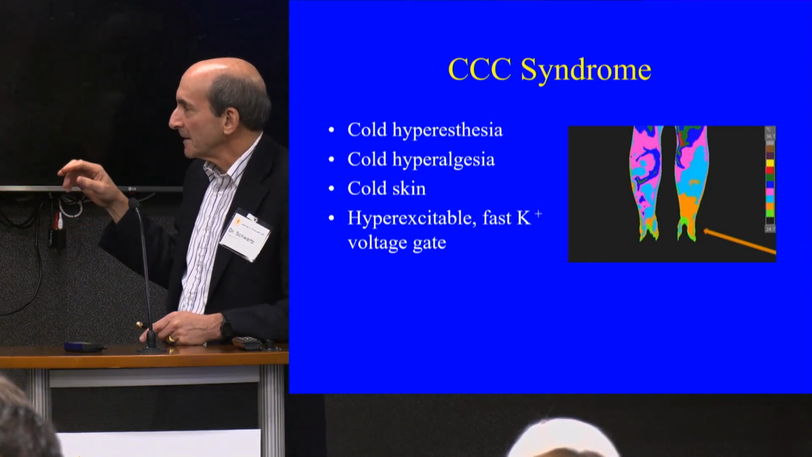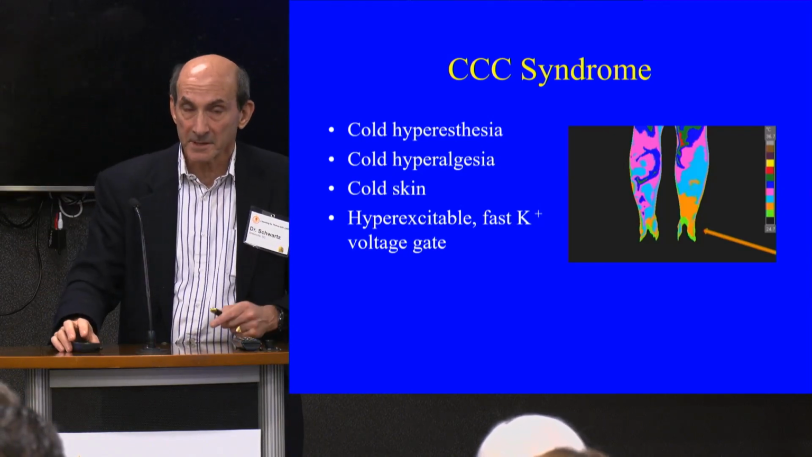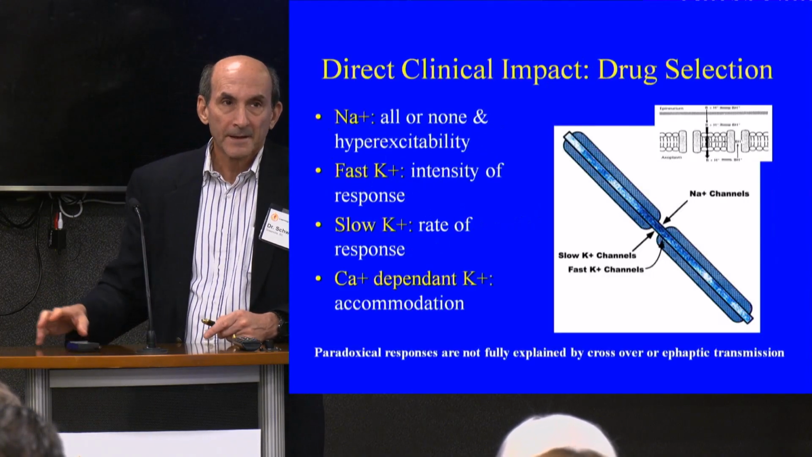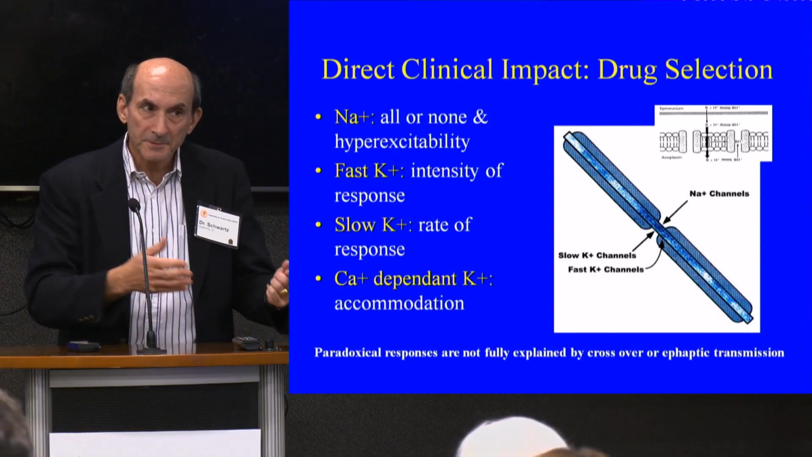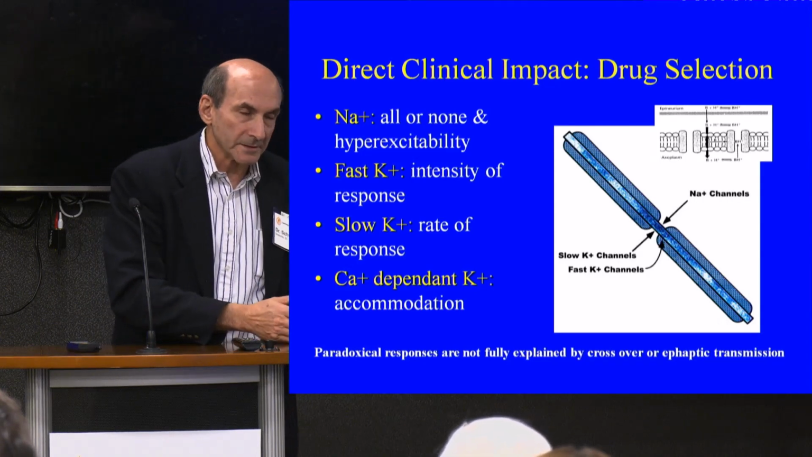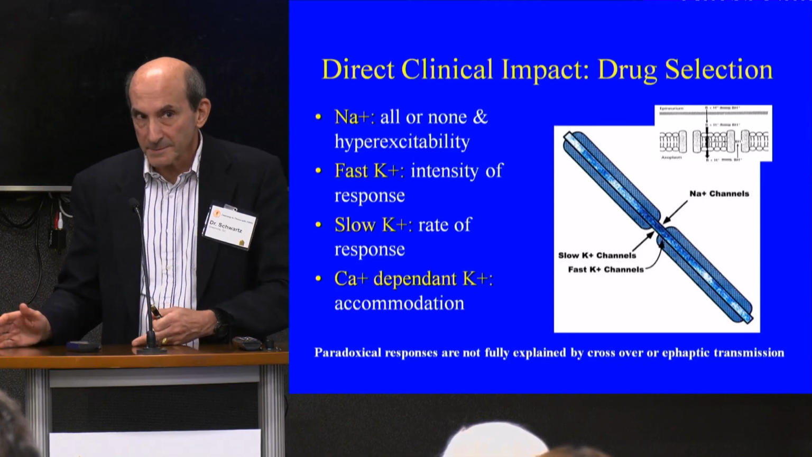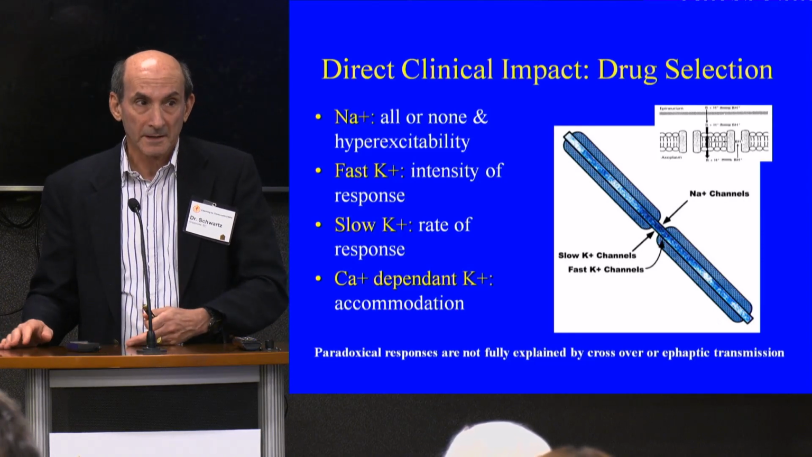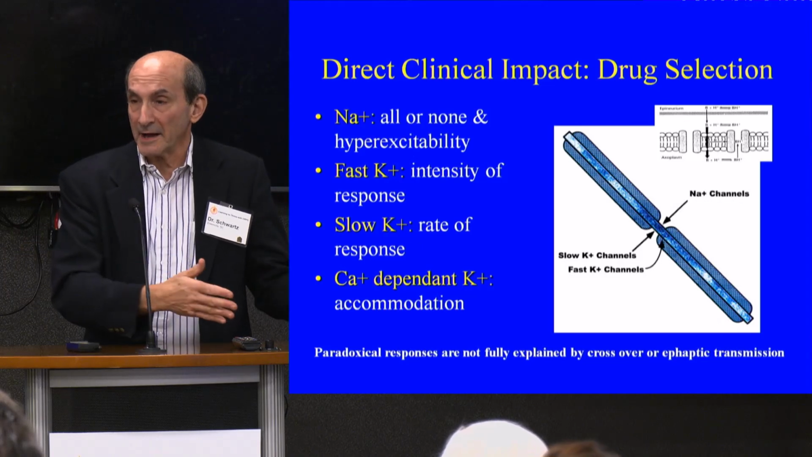Okay? And it's due to a hyperexcitable fast potassium voltage gate, a different pharmacology approach. And that has a direct clinical impression on the medications I might prescribe to you. I might prescribe one medicine like gabapentin, that's just going on that calcium-dependent gate, and I might give you Mexitil on somebody that's going on the potassium-dependent gate. I need to think about my pharmacology that's directed towards what's your actual problem.